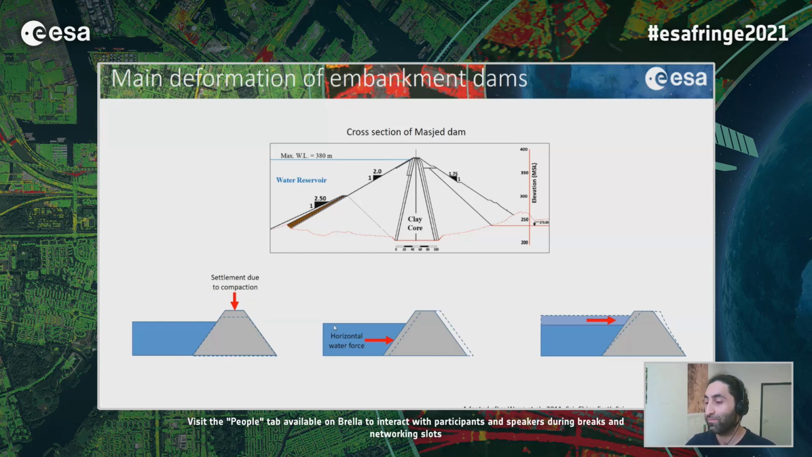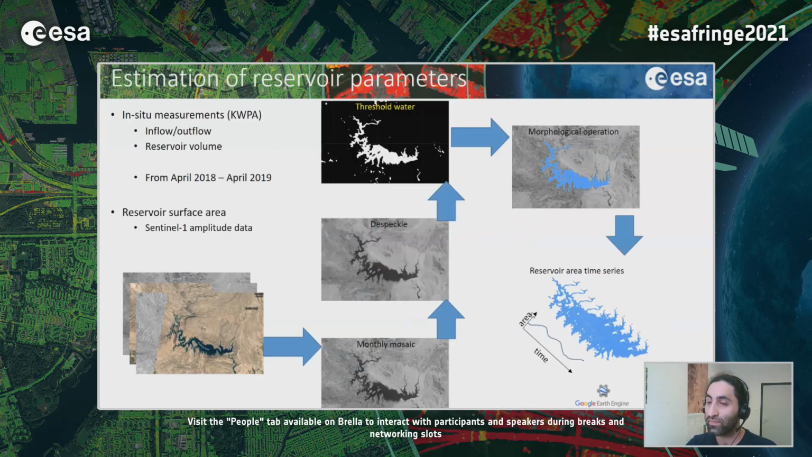Then we have the water in the reservoir that has a horizontal force on the dam that can push the dam back, and then any increase in the volume of the reservoir compared to its normal can have some excessive force on the top part of the dam.